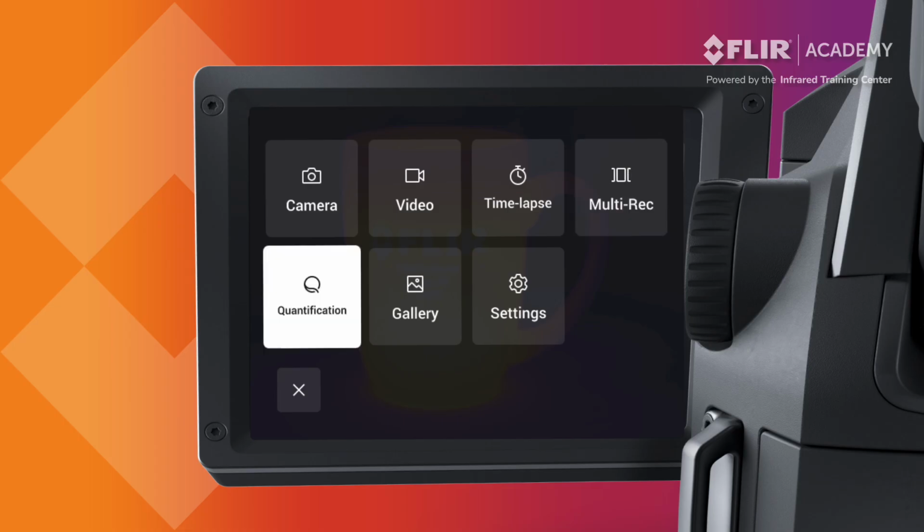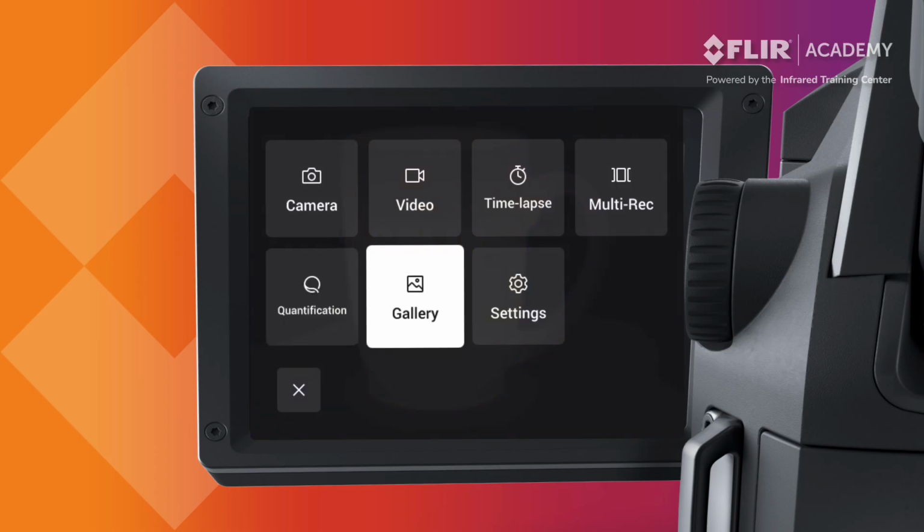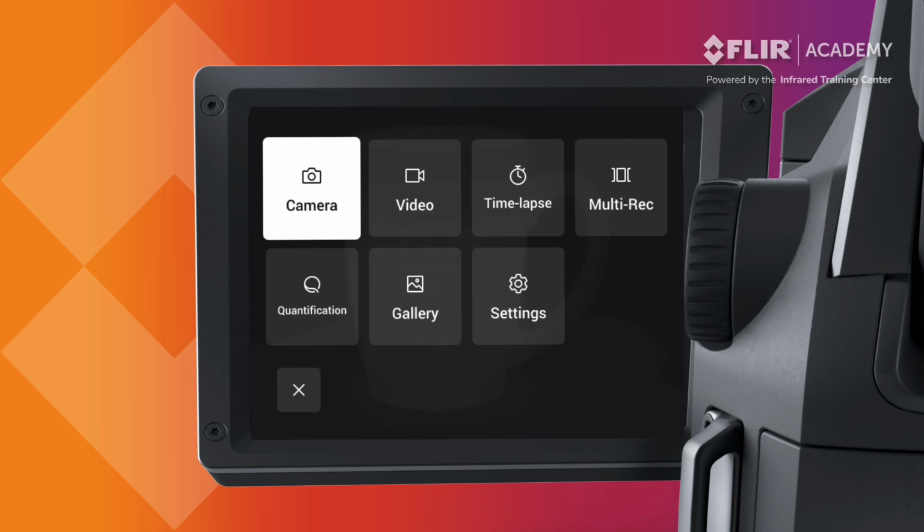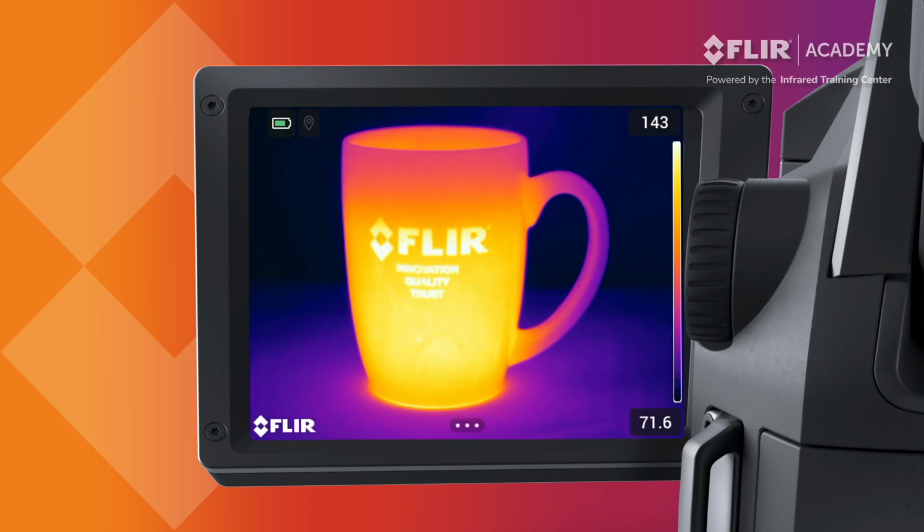Quantification is used when measuring and quantifying gas leaks. Gallery is where you can view saved images and video. And Settings is where you can adjust a number of items, including the date and time, enable and configure Wi-Fi, adjust the display settings, and much more. For general inspection use and the purposes of this tutorial, let's set the imager to camera mode for now.